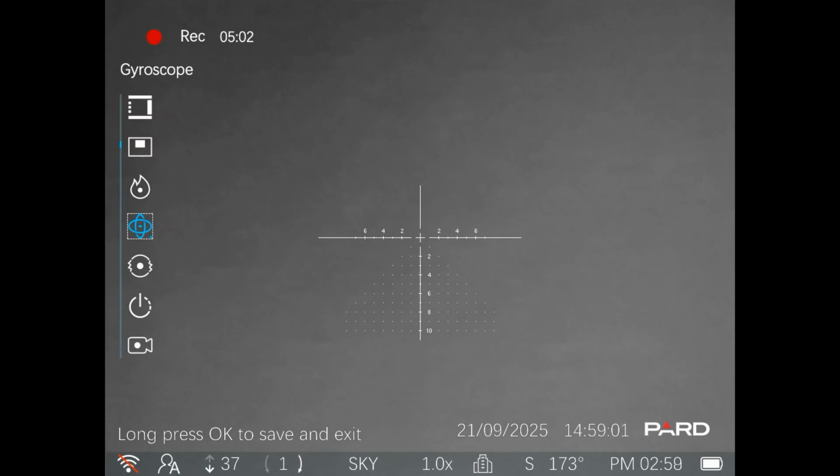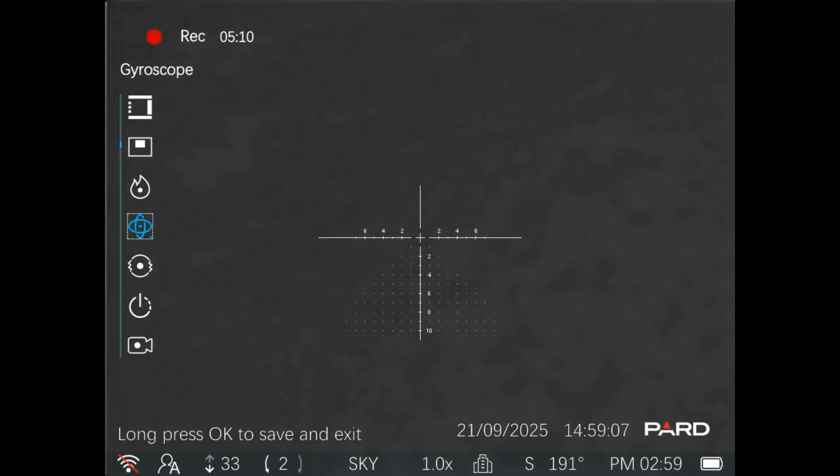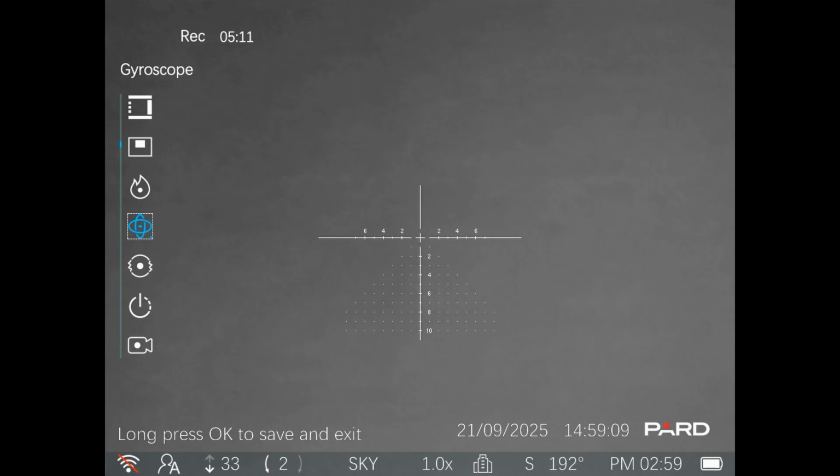The first one here is gyroscope. This allows you to calibrate the gyroscope. Basically, you just move it around. I'm not going to do it because mine's already set up, but I'm sort of leaning downwards, as in the down arrow indicating 36, 35. That's because I'm sitting at my desk looking down through this optic. If I come back up to level, that will obviously go out to 0 or 1. Same if I tilt the optic over, the cant one will adjust.